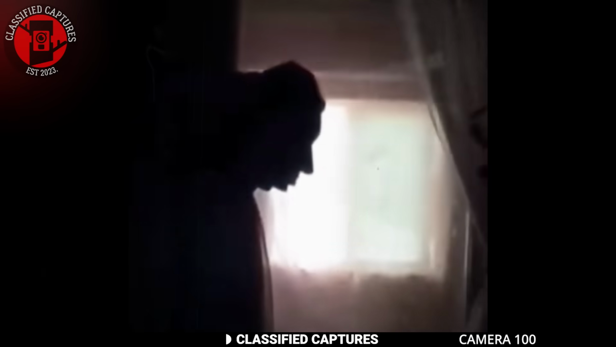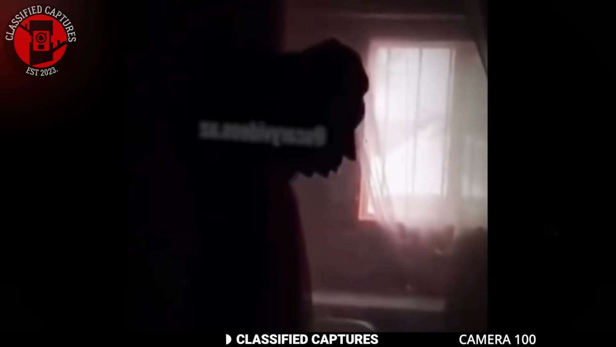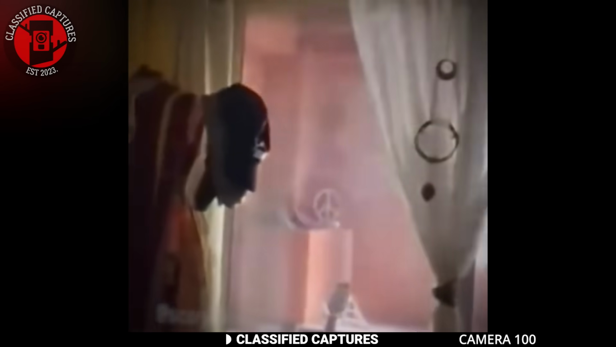Sometimes things aren't always what they seem to be. Take a look at this clip, for instance. The lights were off, but there was light coming in through the windows, and in the middle of the room there appeared to be the silhouette of a head. You could clearly see the nose and lips, and it looked so real. However, as the person got closer, they realized it was just a stack of caps hanging there.